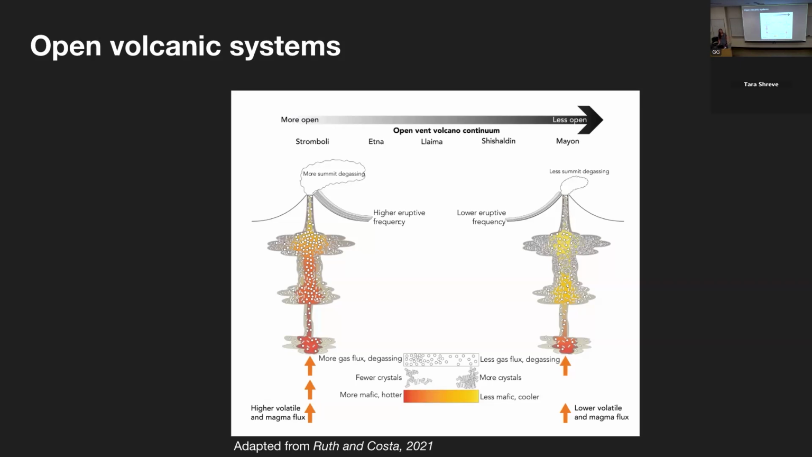So not all open vent volcanoes are created equally. Here we can see an example of the continuum of different types of open vent systems, with their similarities being that there's some type of consistent connection between where magma is being stored and the surface. On the more open side, we have the example of Stromboli, which has been more or less continuously erupting for 1,000 years. And then on the less open side, we have Mayon in the Philippines, which has persistent summit degassing, indicating that there is some connection between the outgassing of magma at depth and the surface, but we only have moderate-sized eruptions every decade or so.